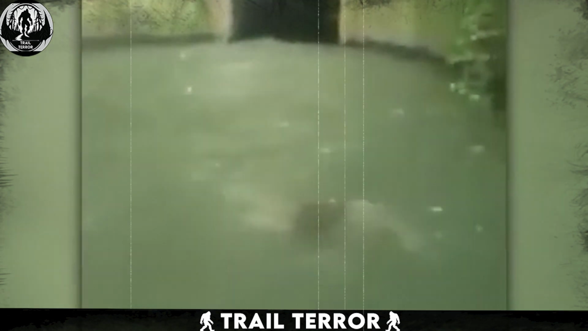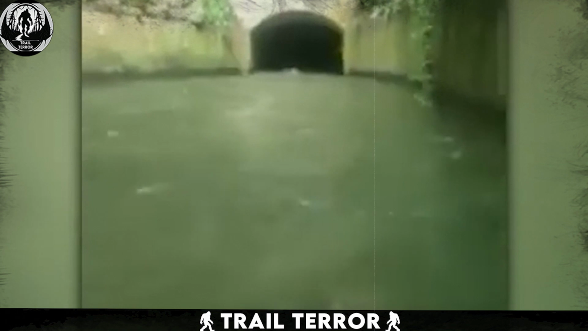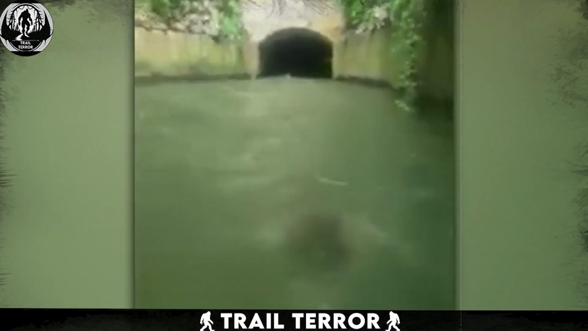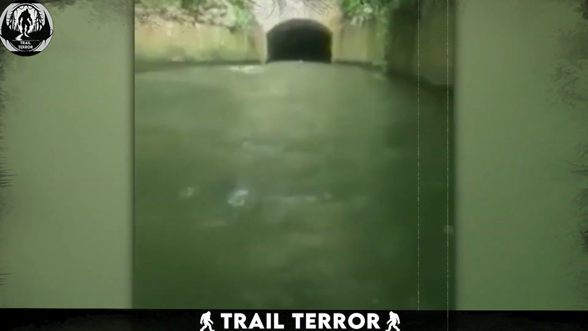The creature's movements, closely trailing the boat, suggest an intelligence or curiosity. Could it be some strange fish? I am not sure. For 1 second, I could have sworn I spotted an arm.